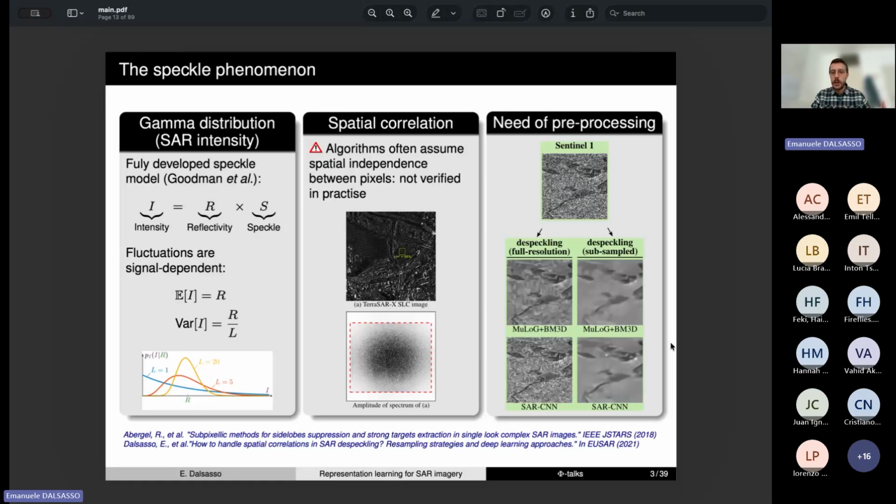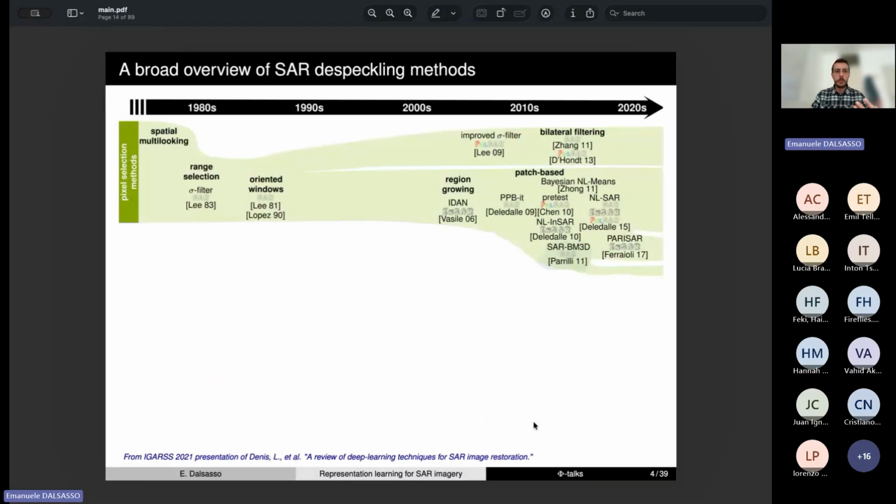So the question is, how can we develop methods that can depart from the theoretical model and can integrate the underlying knowledge and the specific statistics that are inherent to real images? SAR despeckling is a problem that has been studied since the 70s and the 80s, and it has been tackled by several methods.